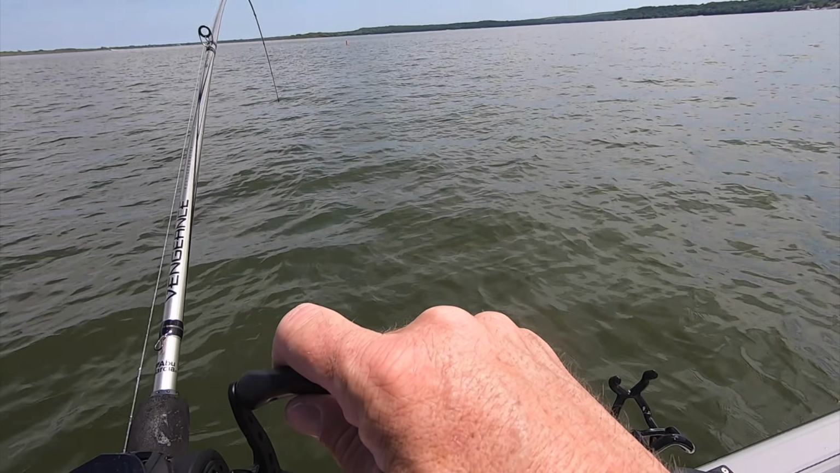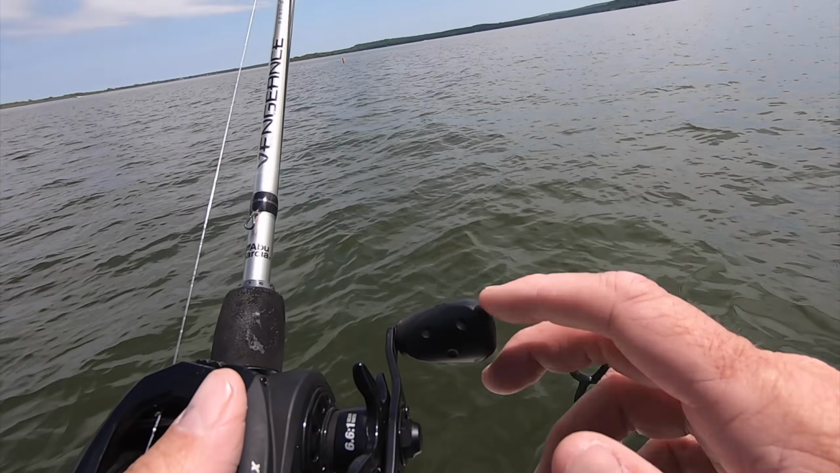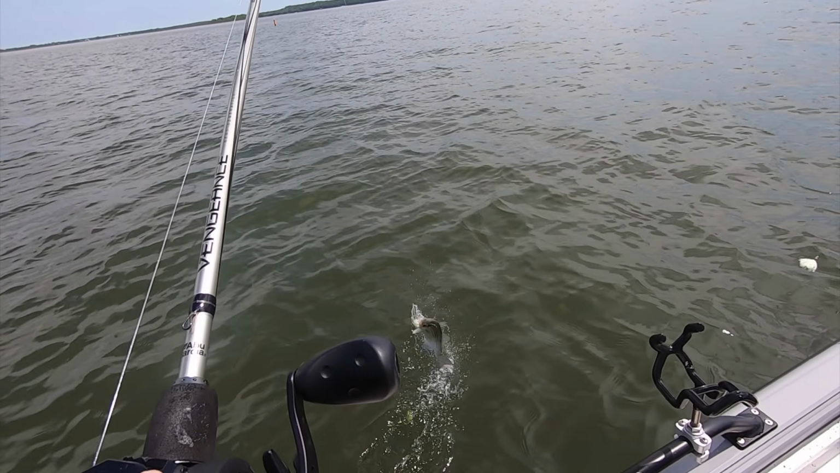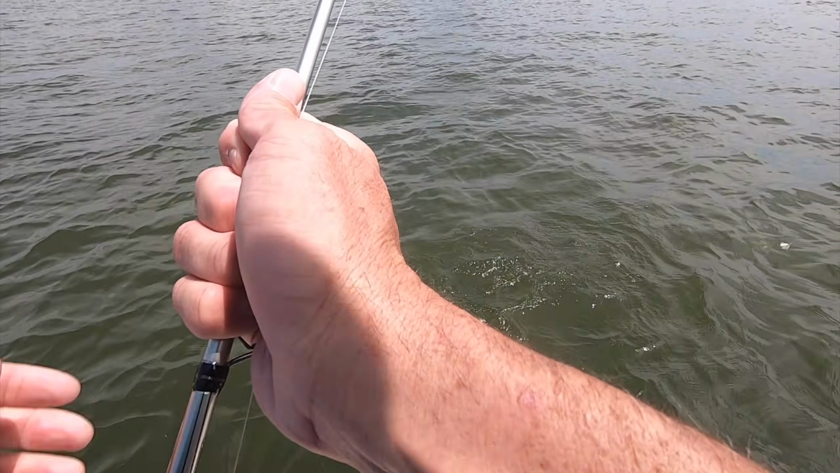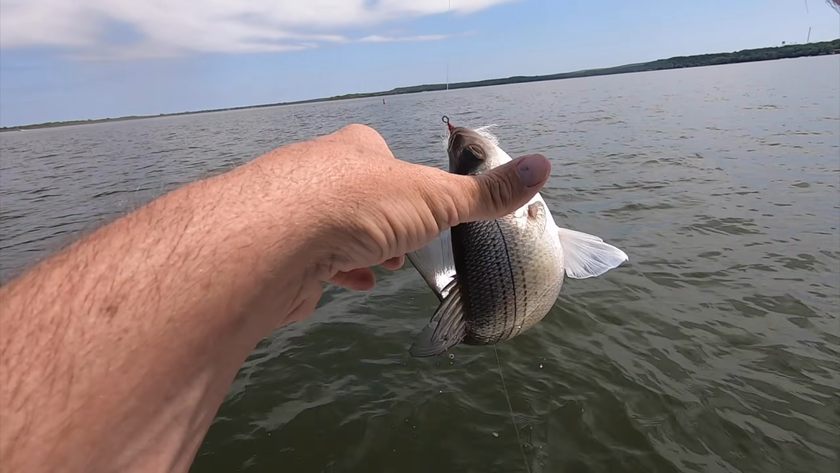Most of these fish are biting on the fall. So when you raise these slabs up like this and then drop them back down to the bottom, they'll hit when it's on its way down.